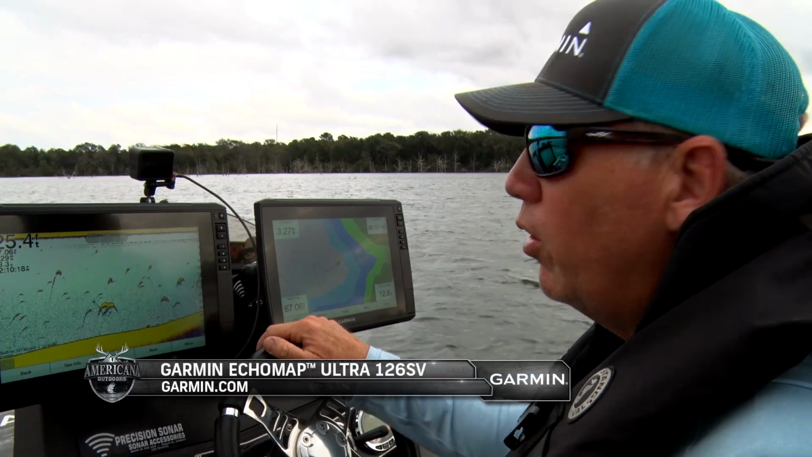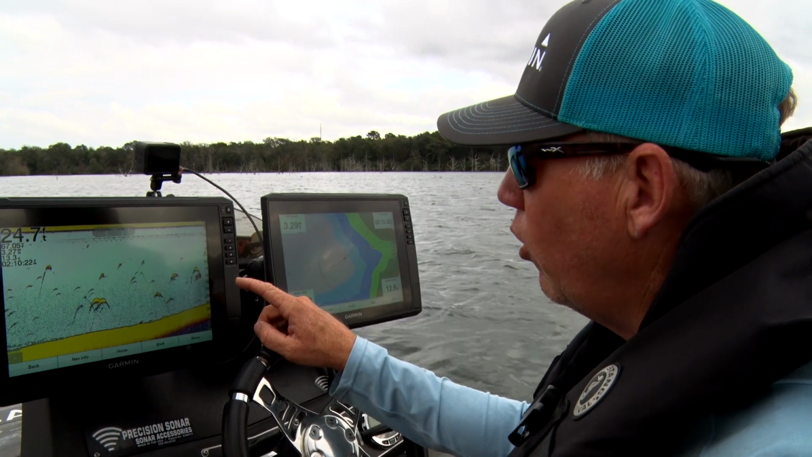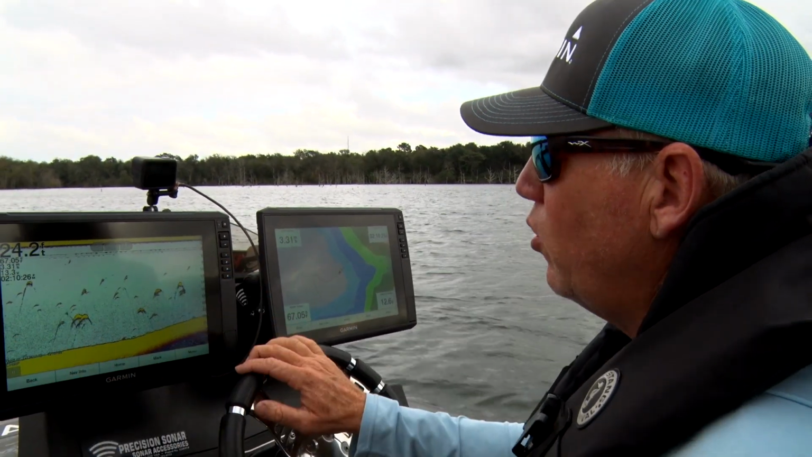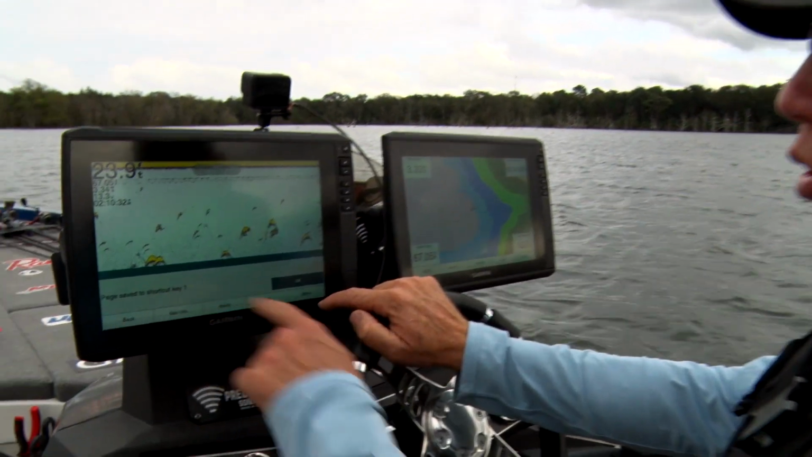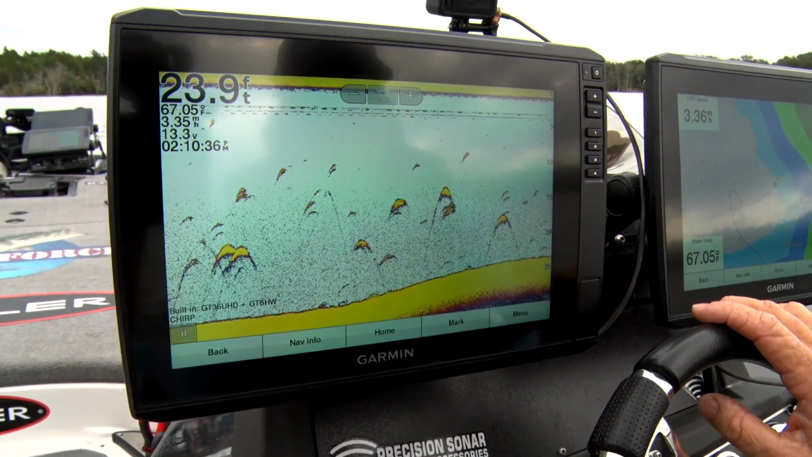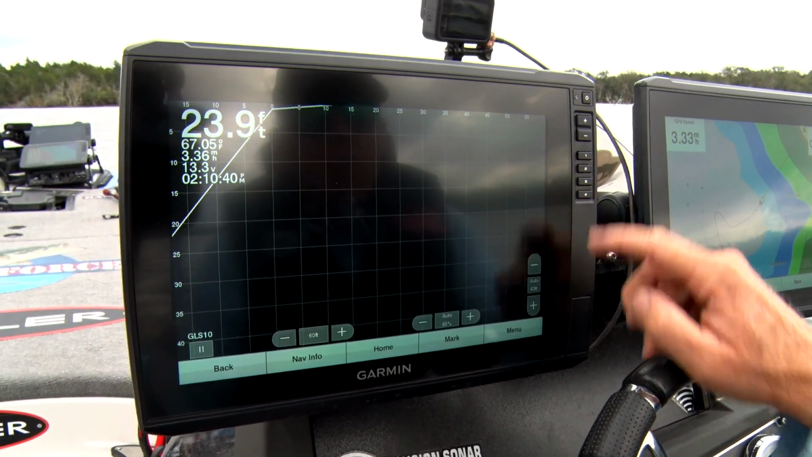Whether you've got 1 screen or 5 screens, shortcuts are a great way to make yourself more efficient and more organized. All you do is get the screen set up exactly how you want it, and then press and hold, and it saves that shortcut key number 1. So anytime I press number 1, it's going to take me to this exact screen. And you can see some other screens that I have currently set up on my Garmins right now.